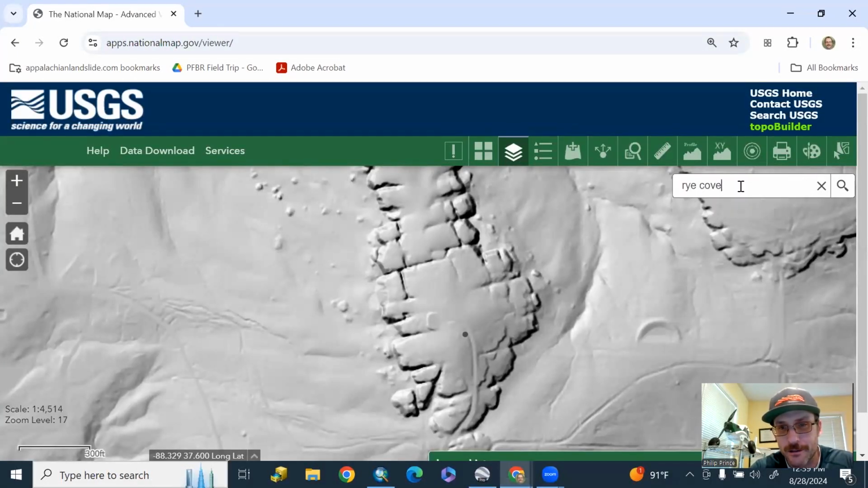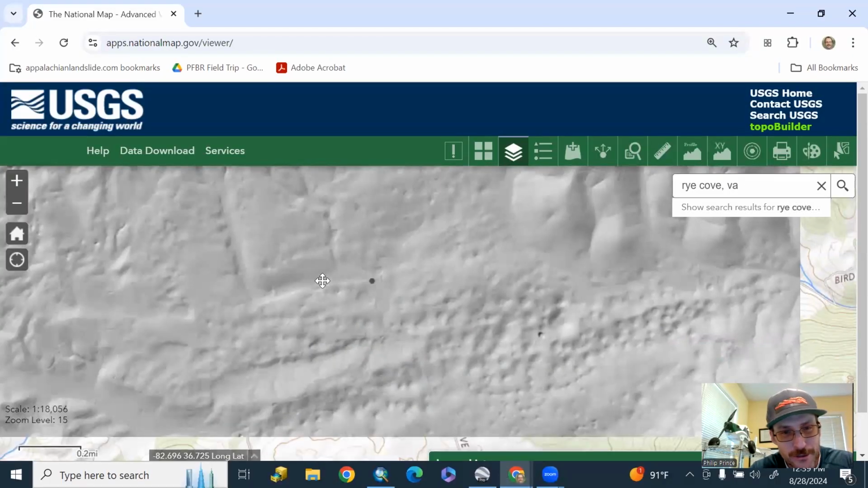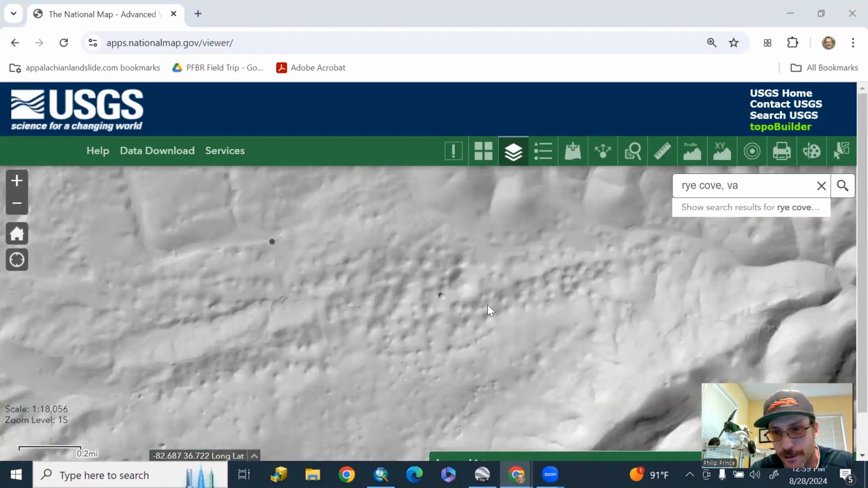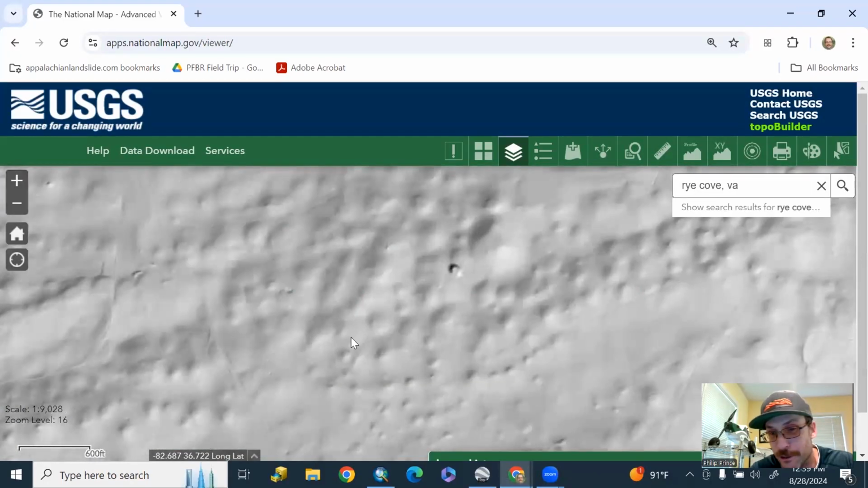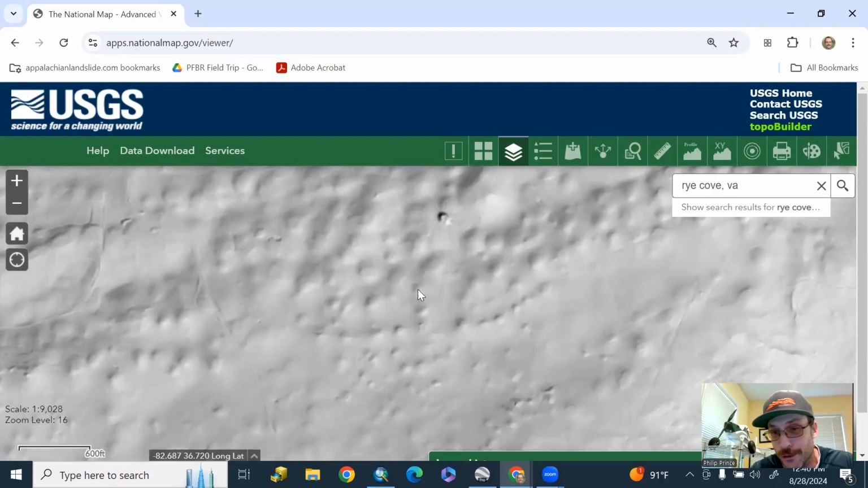We'll go to Rye Cove, Virginia. Rye Cove, Virginia is famous actually for a tornado back in the 1920s. It also has an absolutely exceptional number of sinkholes in it. A lot of limestone bedrock is exposed here, and limestone bedrock in the humid, rainy Appalachians dissolves over time and it makes sinkholes. That's what a very sinkhole dense landscape looks like with LiDAR.